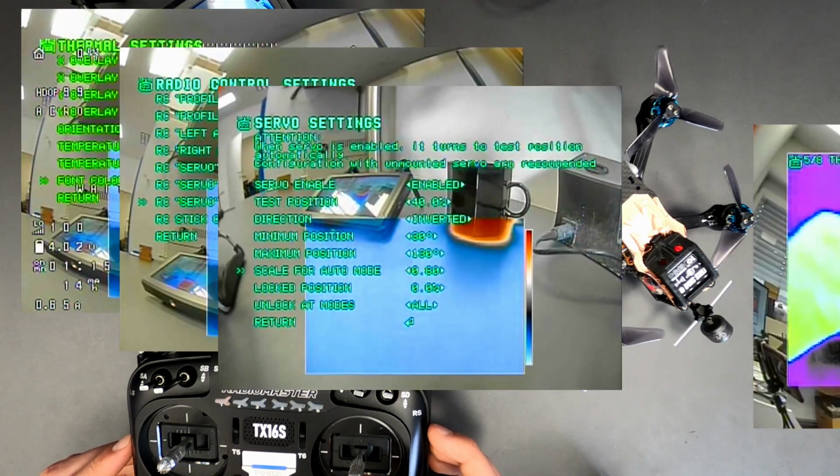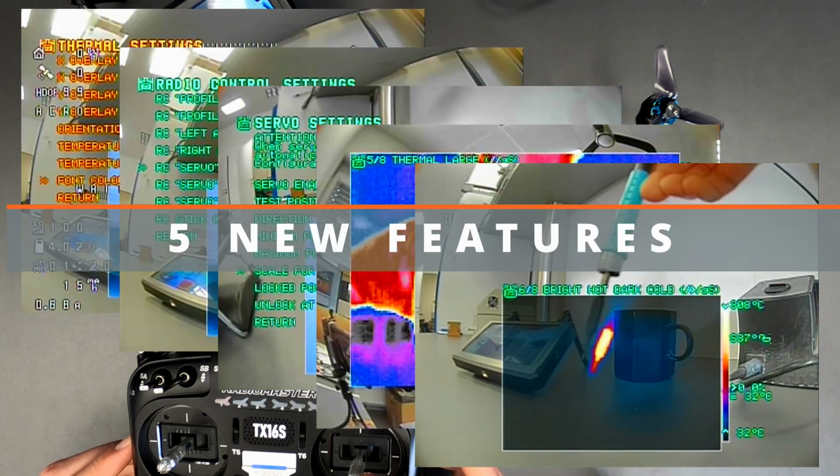These 5 new functions expand the possibilities of the mixed thermal FPV solution and make it easier to use.